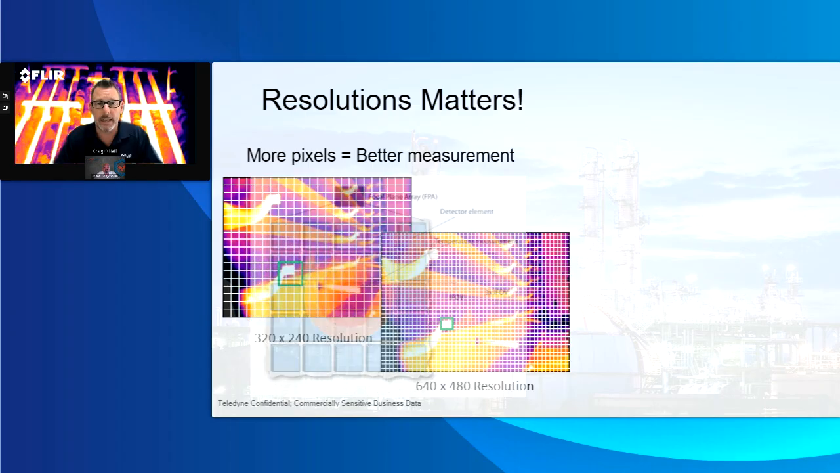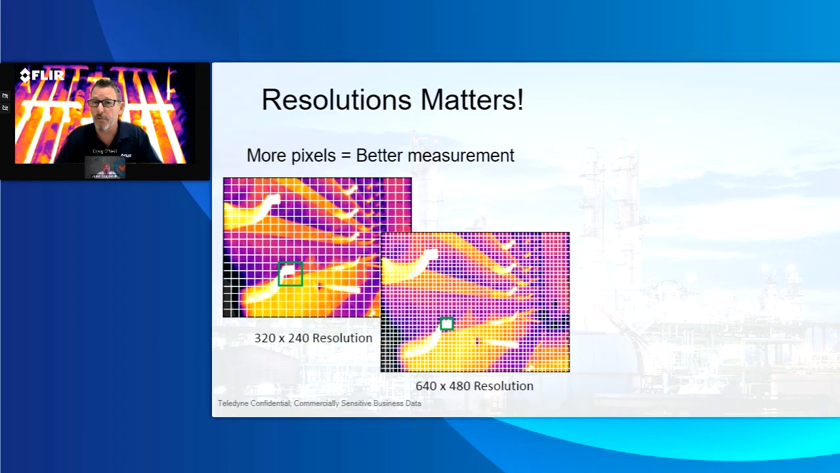If you look at that in a true furnace inspection, from an old camera like a GF309 on the left, and a new camera, you can see that getting 9 pixels of an equivalent piece, you would get a lot of cold and a lot of hot inside there. Whereas on the right, you can really get 9 pixels that truly measure exactly what you're looking at.